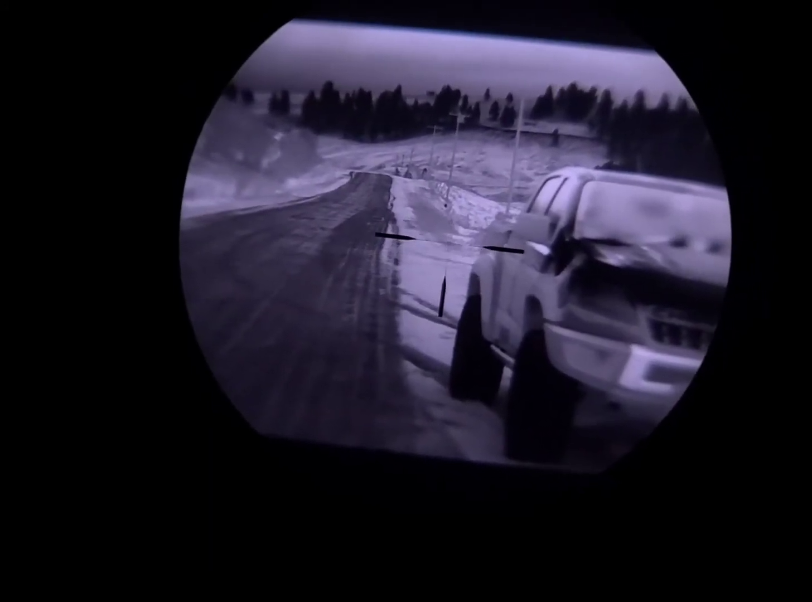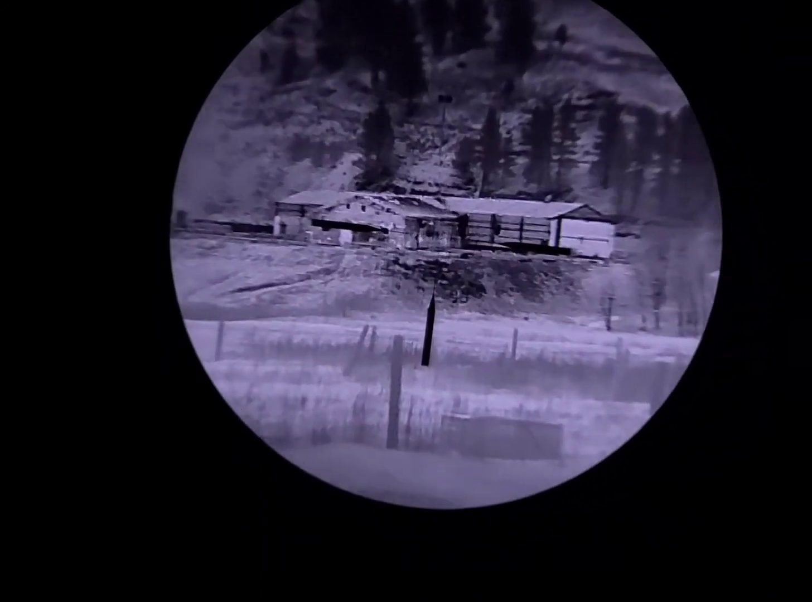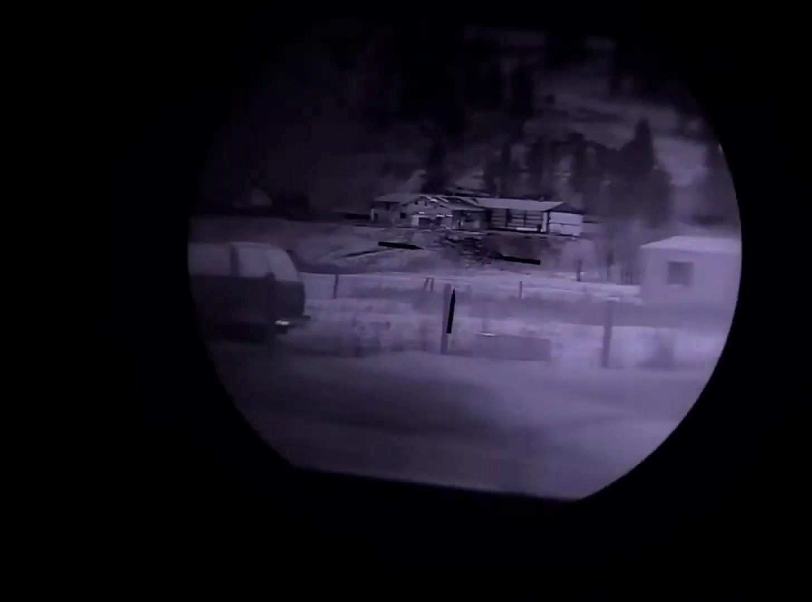Do a quick pan around. Zoom into this building, roughly 600 yards away from this position. 10 times, back out to 1, and back to about 1.5.